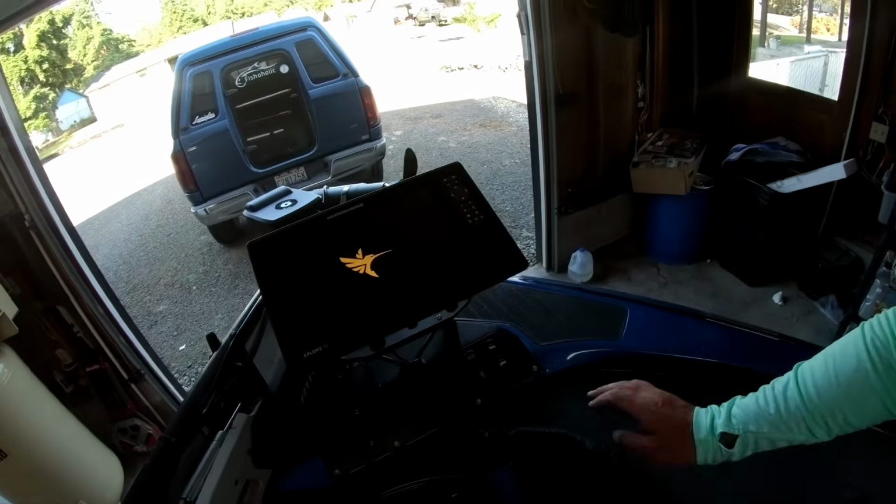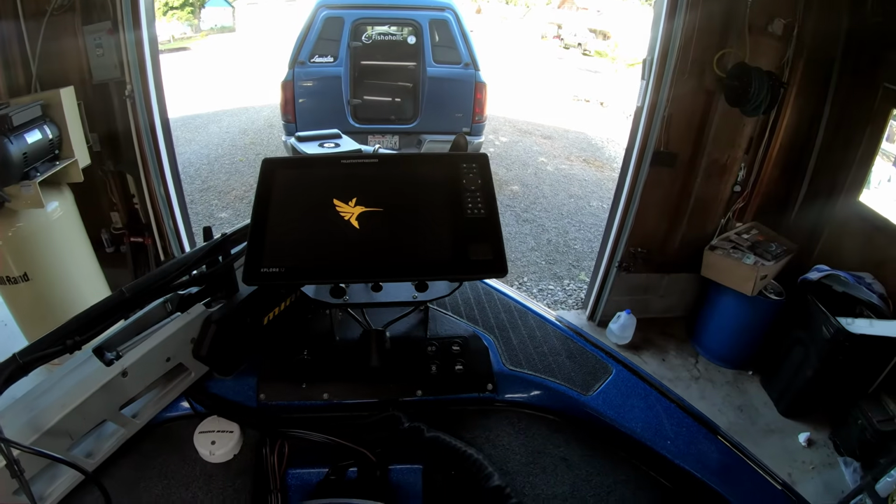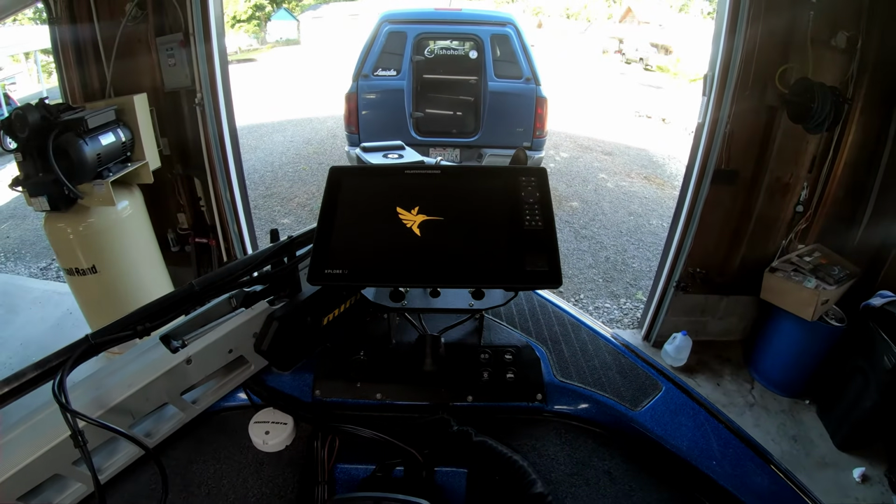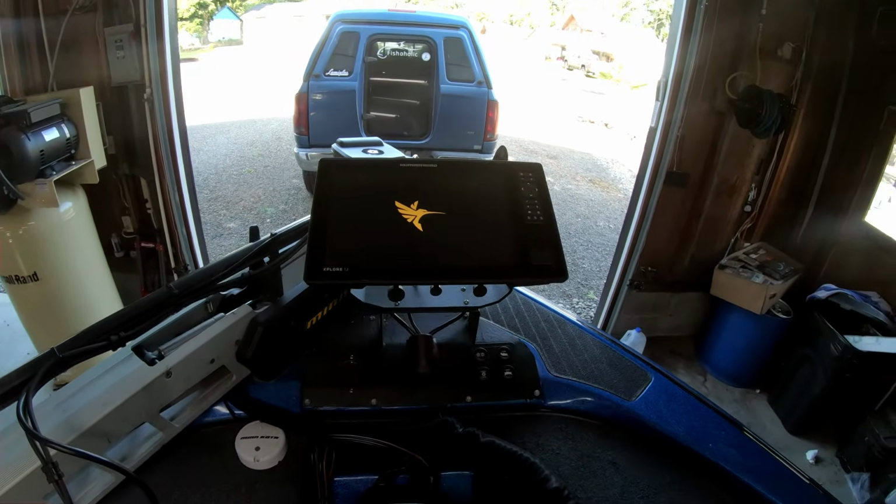Alright, so let's go over the loading screen. I'm going to hit power right now. It's firing up. I think it takes quite a while to load, but I usually fire it up as I'm getting ready to launch the boat, so it doesn't really bother me. I would say it probably takes 40 seconds to load to home screen.